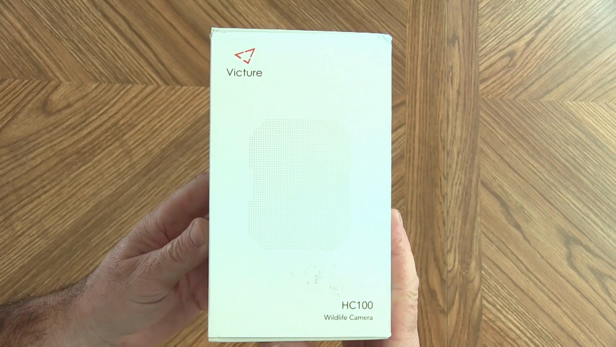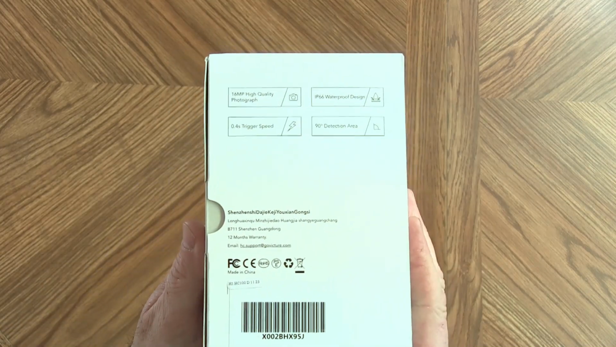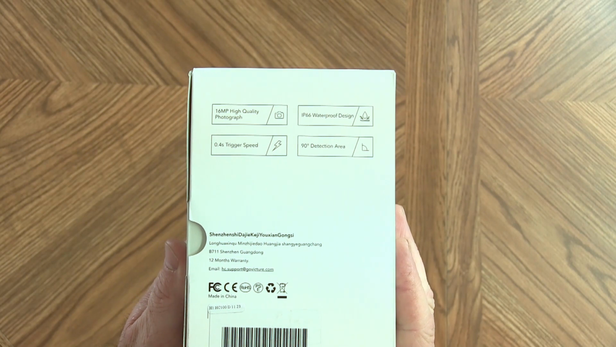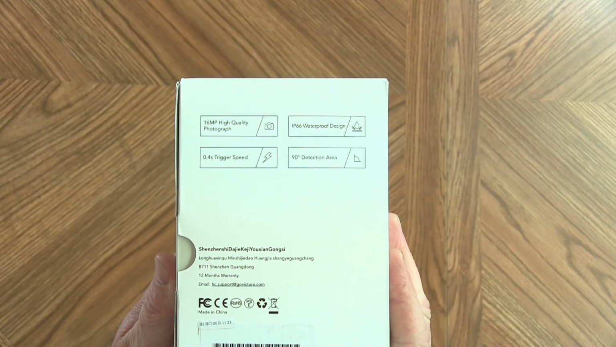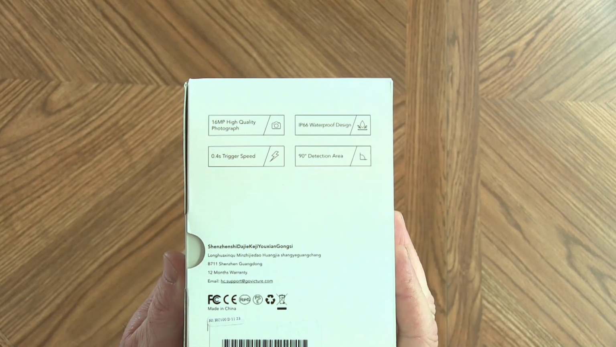As I said, it's the HC100. Here are some of the advertised specs on it. It's a 16 megapixel trail camera and it offers a 0.4 second trigger speed. It has an IP66 waterproof rating, and it has a 90-degree lens on this camera.